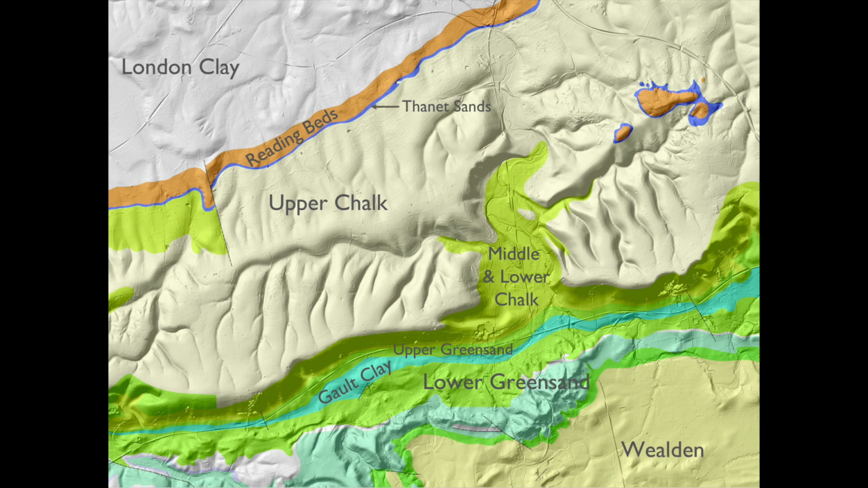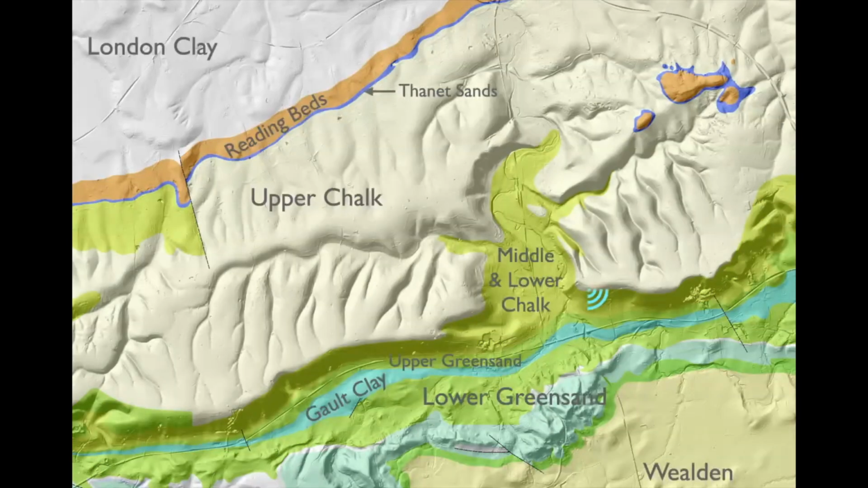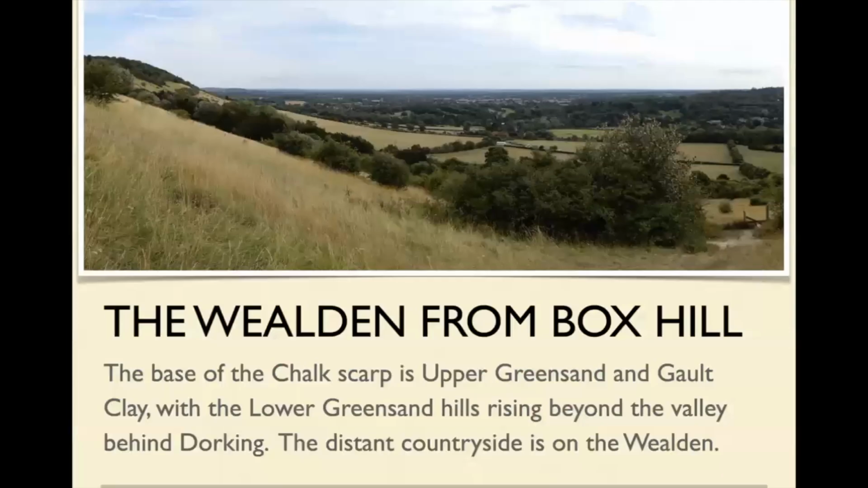Going to look off in that direction now from over there. Again, just to re-emphasize, the base down here is Galt, then you've got the upper greensand in here, which is mostly worn away, but the scarp is in the chalk right the way up.